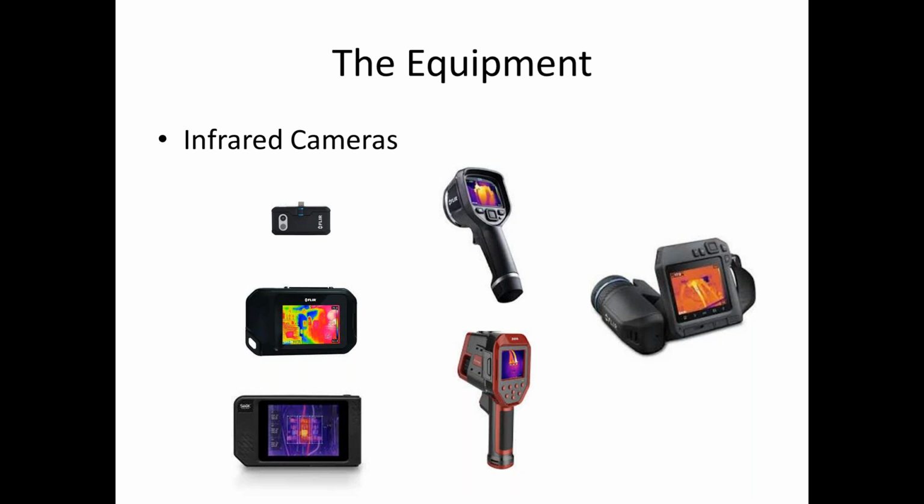Now, a common question with a lot of inspectors is the types of tools that we use, and what you need on a home inspection. The reality is that there are guidelines like ResNet that establish minimum resolutions required. In optimal conditions, I'm sorry to say, the crappiest infrared camera out there will actually do the job.